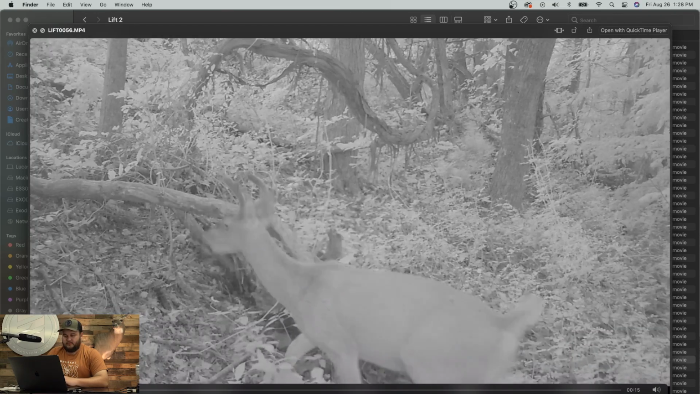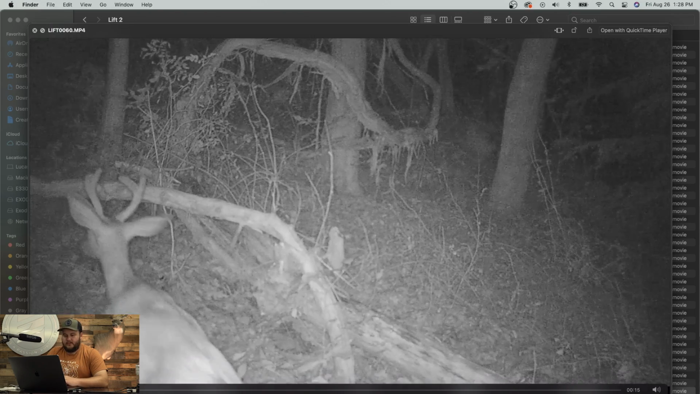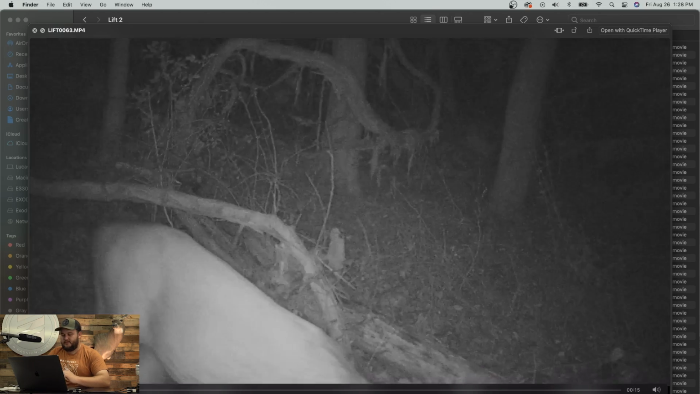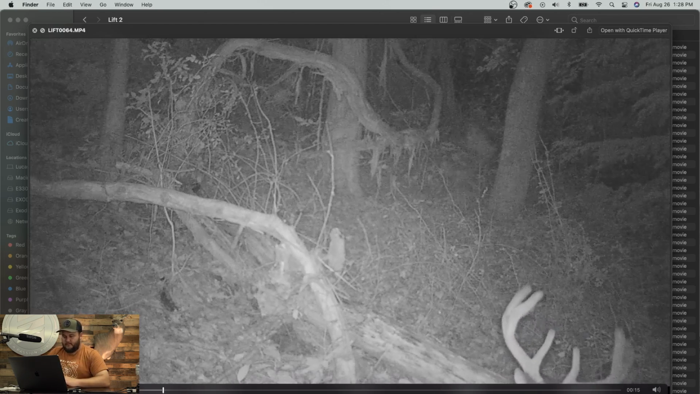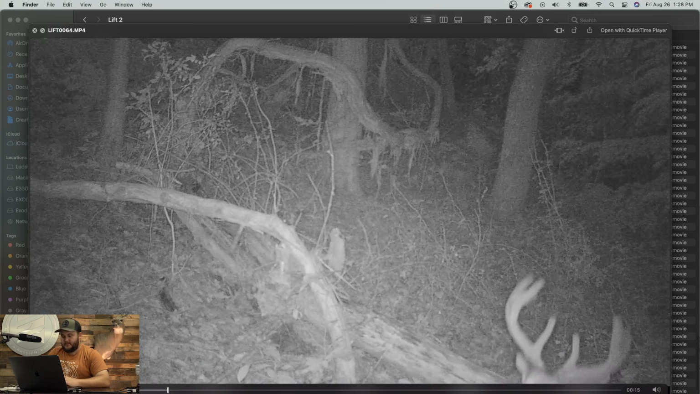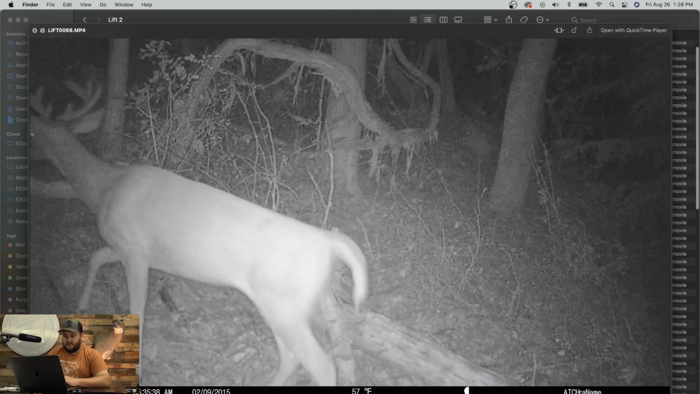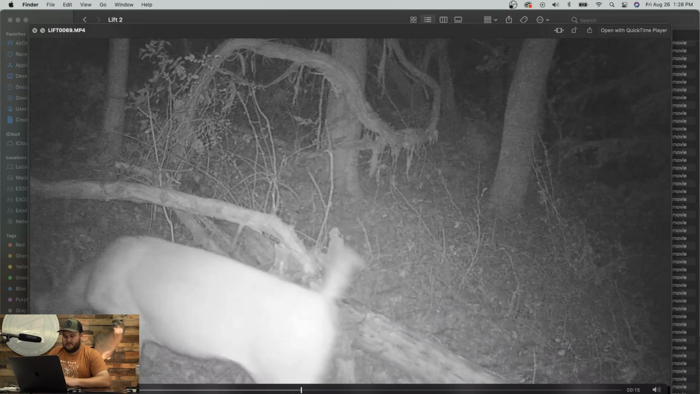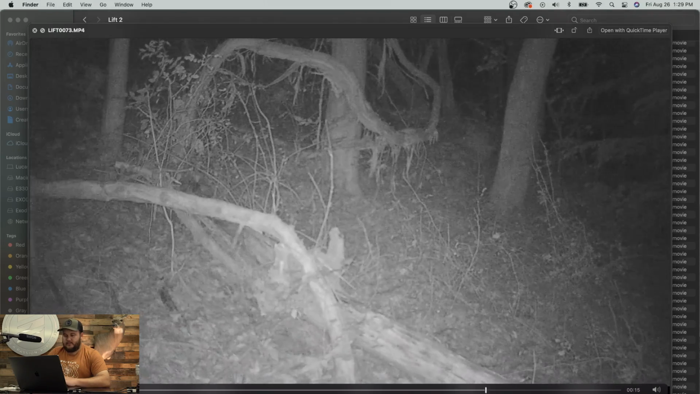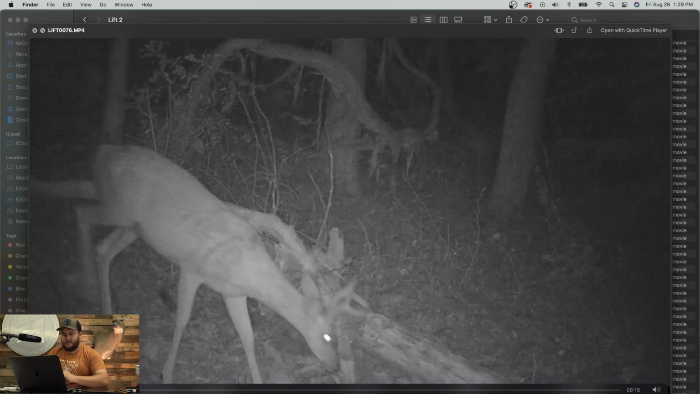Doe. A little 3 or 4-point there. Forky, forky, forky. Ooh, that's something a little bigger. Another little 8. Ooh. There we go. There's a decent rack finally. A little 8. Another 8. Oh, 4, 5. Forky, forky.